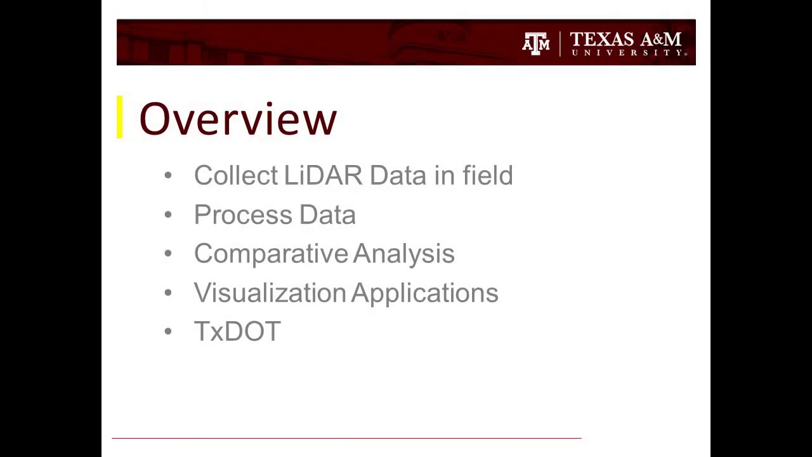For our overview of this project, we first had to go out into the field and collect the LiDAR data, which we then processed. After the data was processed, we were able to compare the LiDAR data to the photogrammetry, and then take the point cloud data and all the data that we collected and attempt to put them into Unity or Unreal game engines.